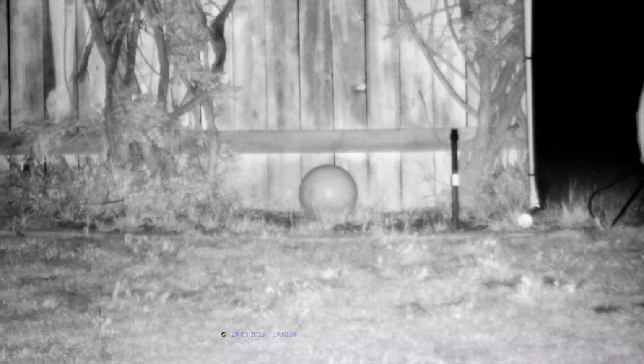So level 1, depending on your conditions and your background, if you're in an open field and it's a snowy night, well, hey, you might only need level 1. If you're in a dark woods where it's just almost a blackout, you might have to take it up all the way to level 8. So it's just something to play around with.